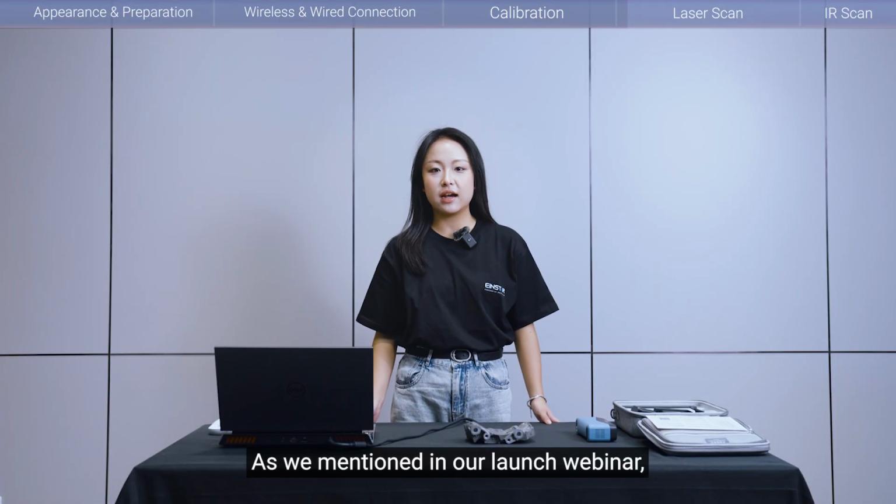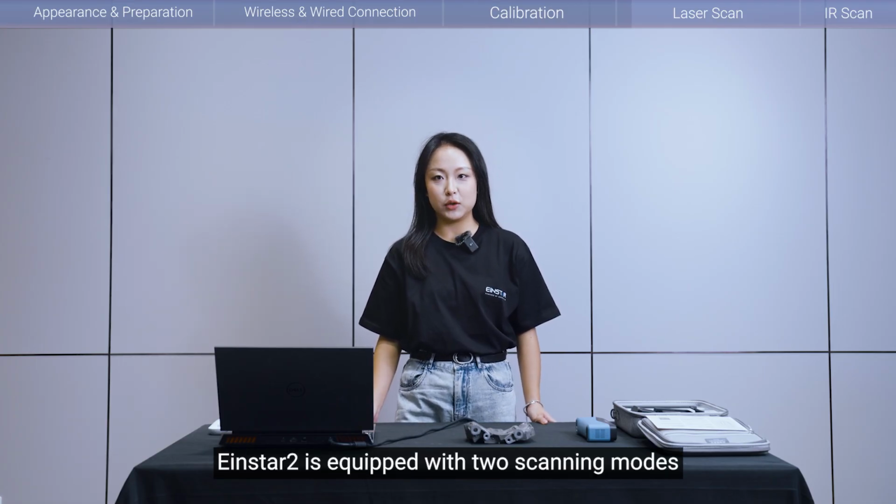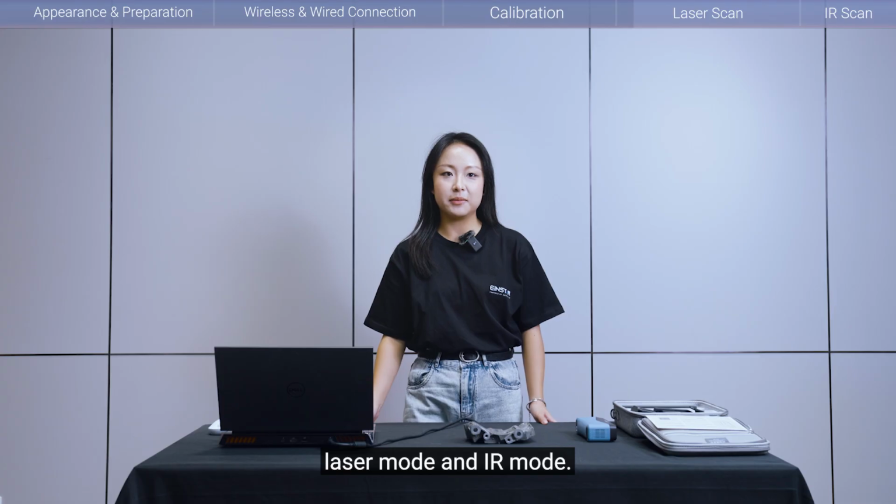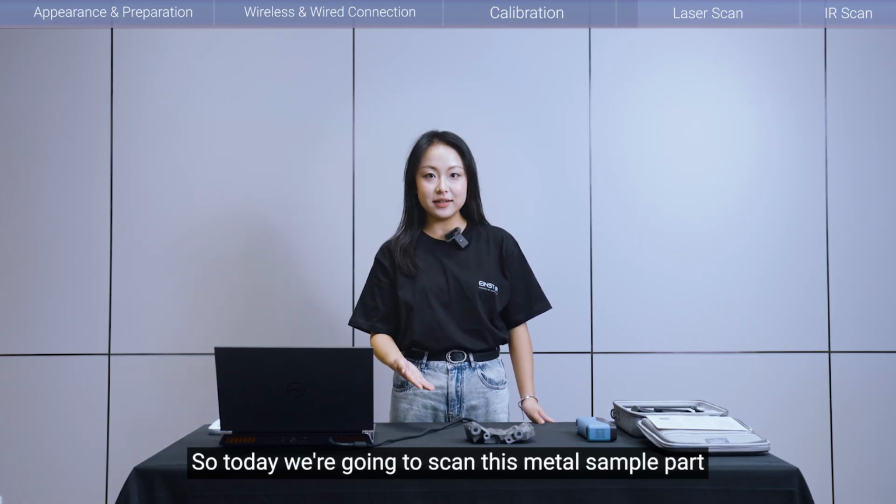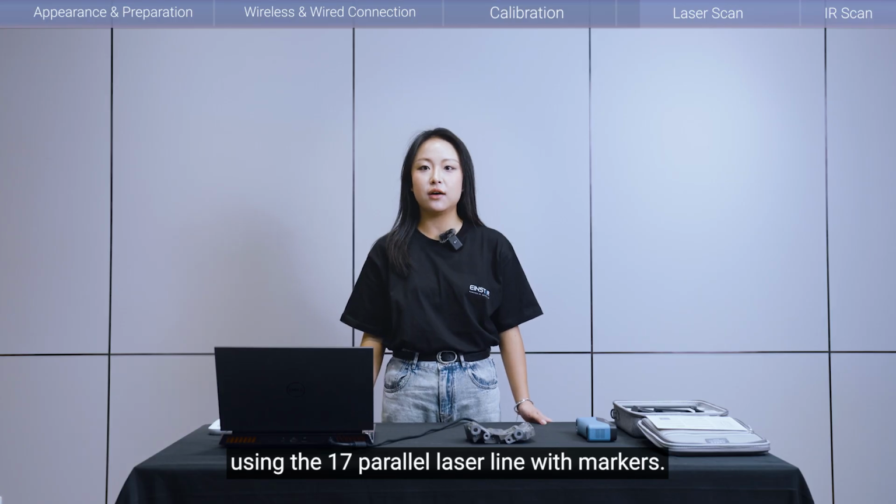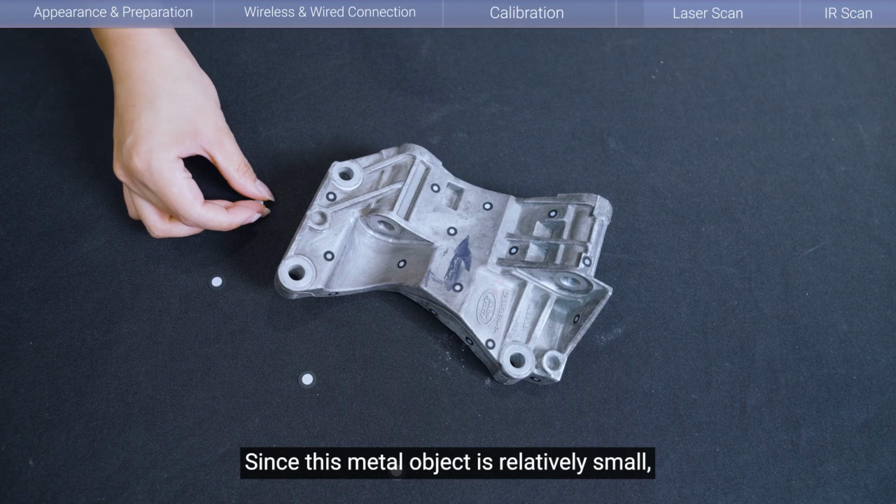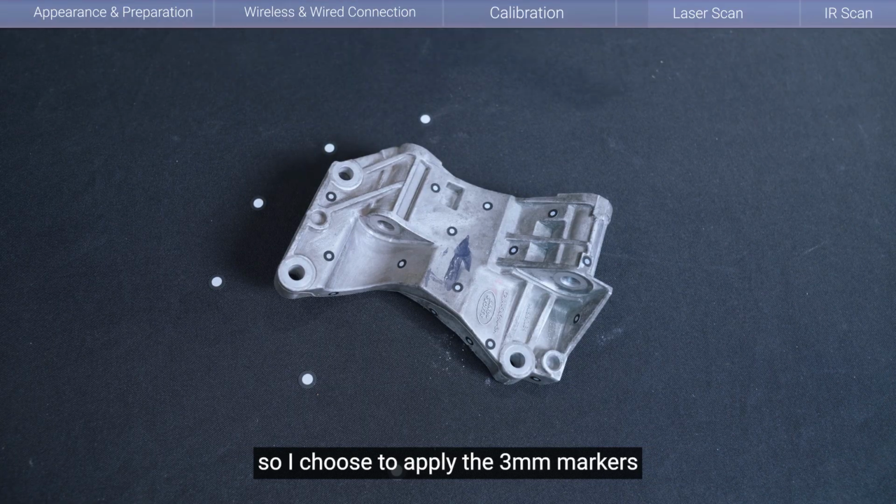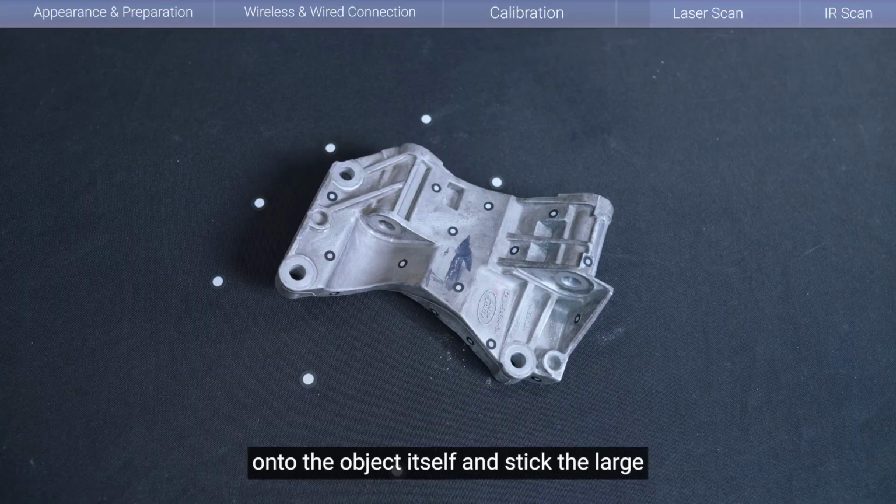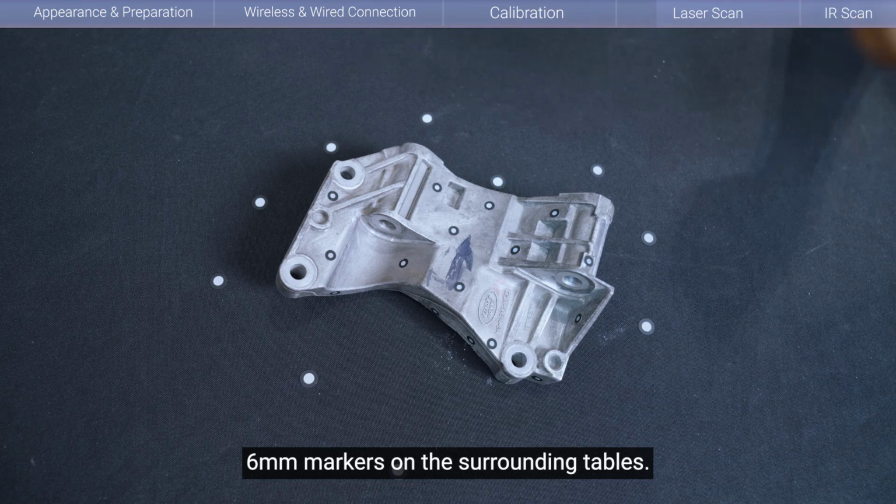As we mentioned in our launching webinar, EINSTAR 2 is equipped with two scanning modes, laser mode and IR mode. So today we're going to scan this metal sample part using the 17 parallel laser lines with markers. Now let's start scanning. Since this metal object is relatively small, I choose to apply the 3mm markers onto the object itself and stick the large 6mm markers on the surrounding table.